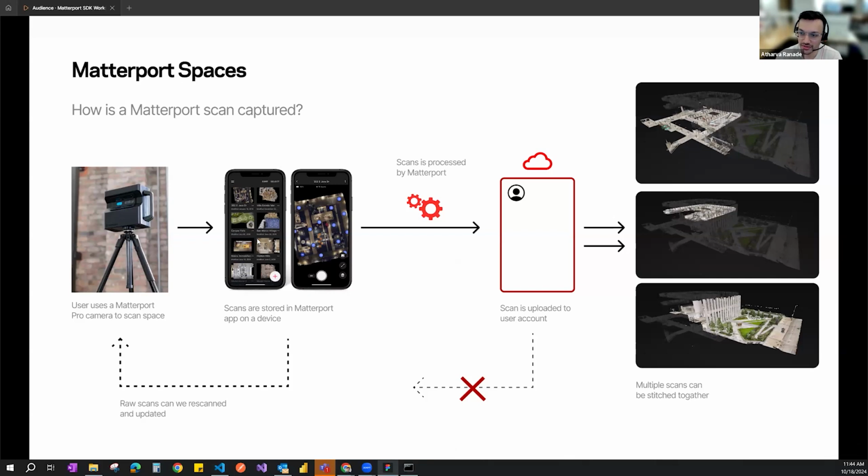You have a device, any device really, that can be carried along with the camera, and as long as you have the Matterport app installed in that device, the raw scans will then sit in the device memory. What's good in this step is that if you wish to change any of your raw scans, you can always go back, make a new scan and feed it back into it. So this is really good.